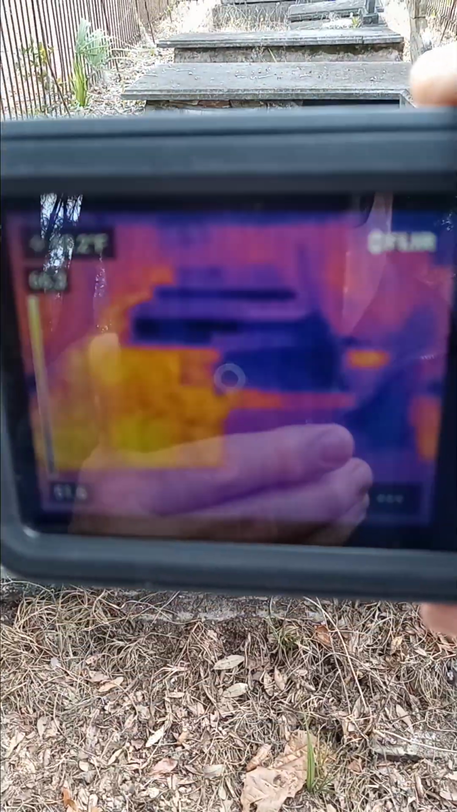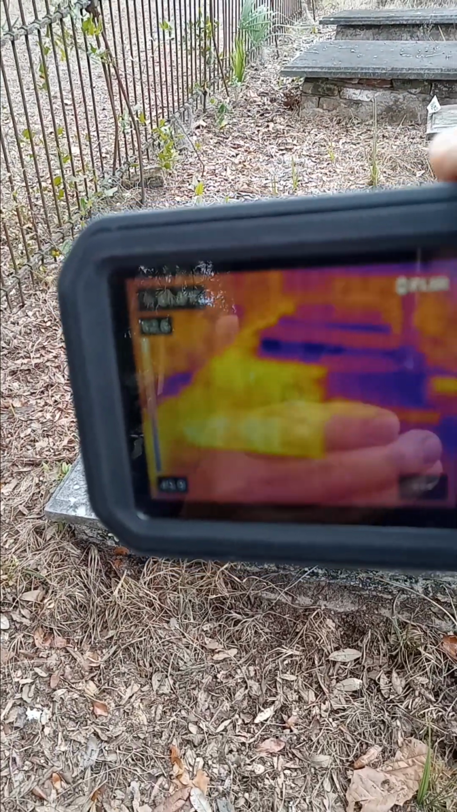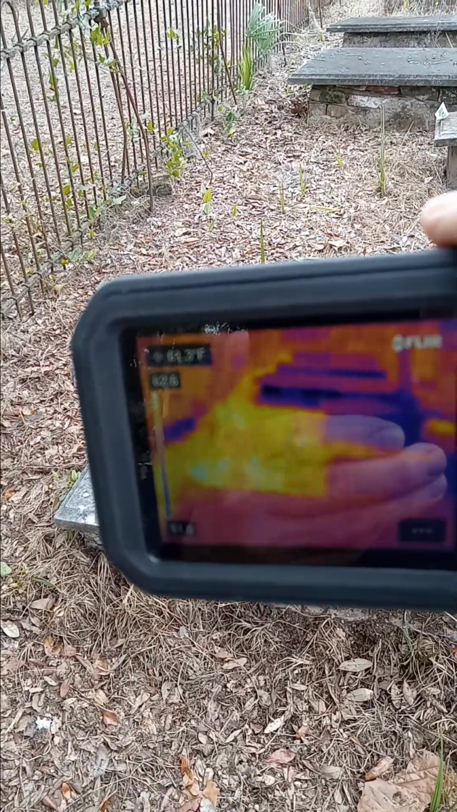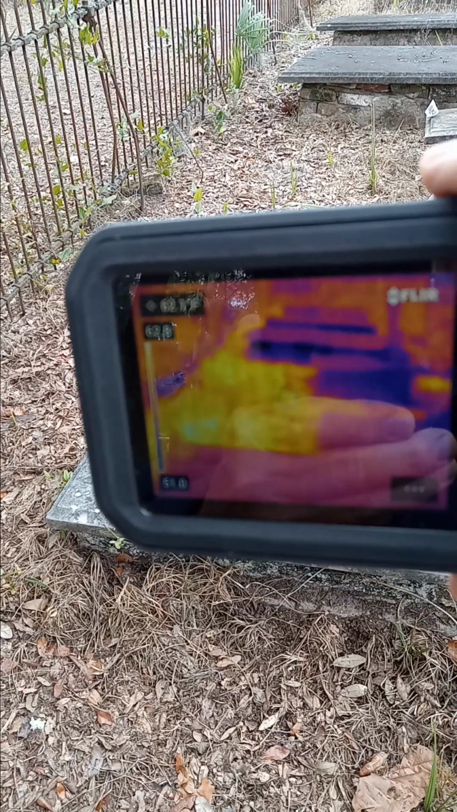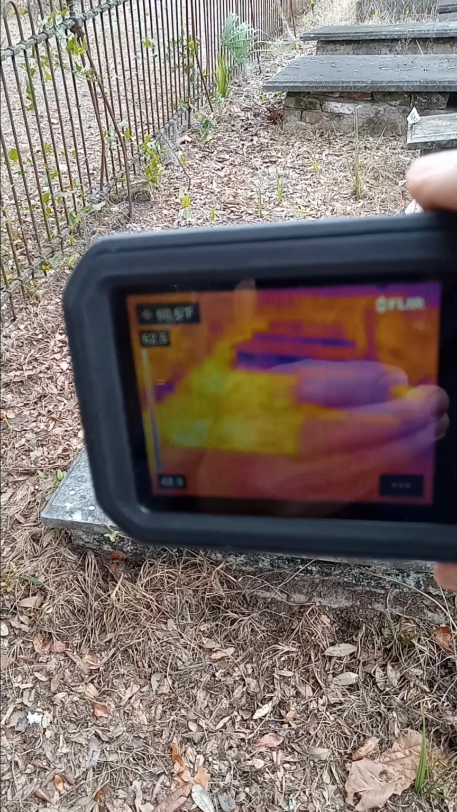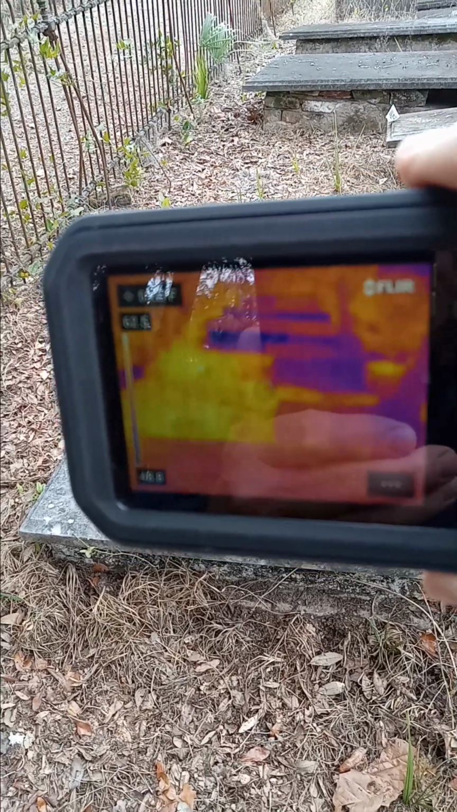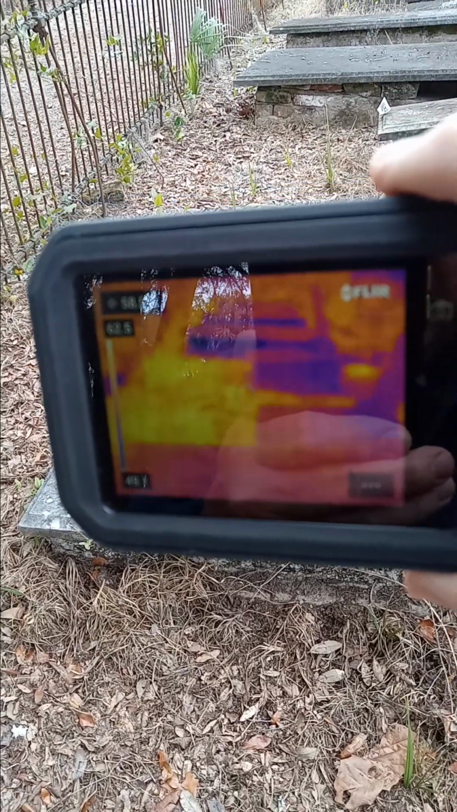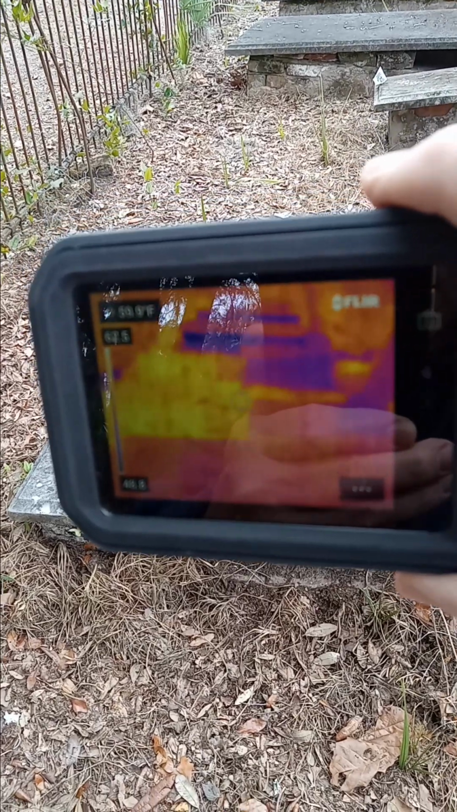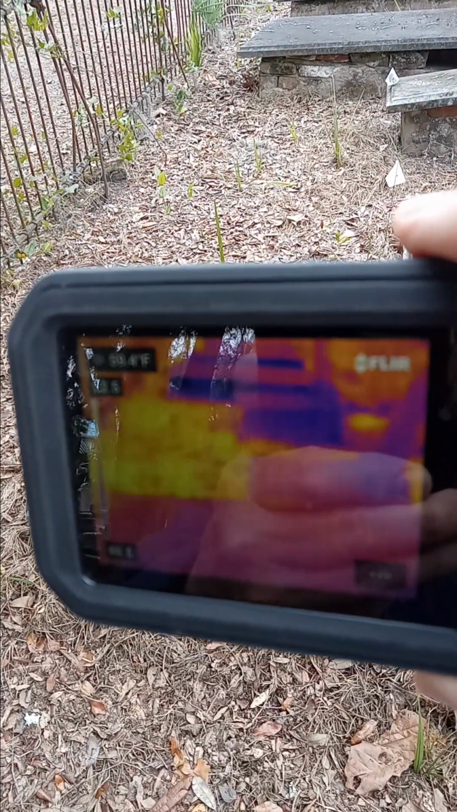So if you're seeing purple at that second baby grave cradle, then that's accurate. And then out from it, the yellow ground means that the leaves in the ground are warmer. Now, a lot of people think the temperature is always going to be the same. If it's yellow, it's always going to be a certain temperature. No, it goes by the range of what the environment is when you're pointing your C5 thermal camera at it.